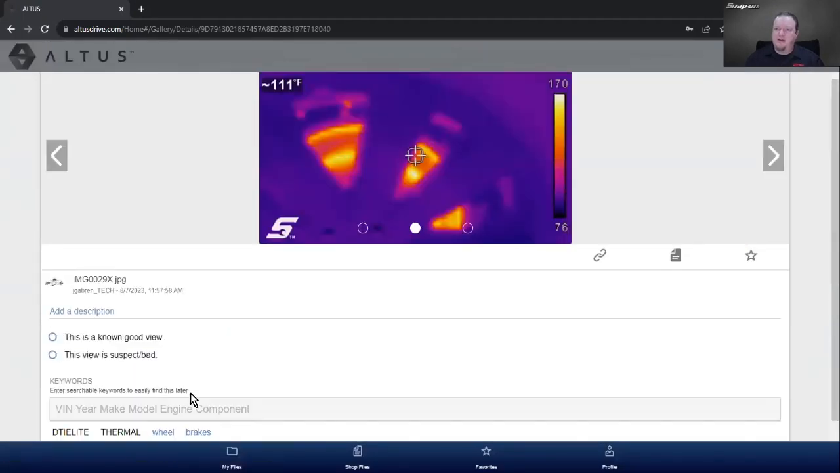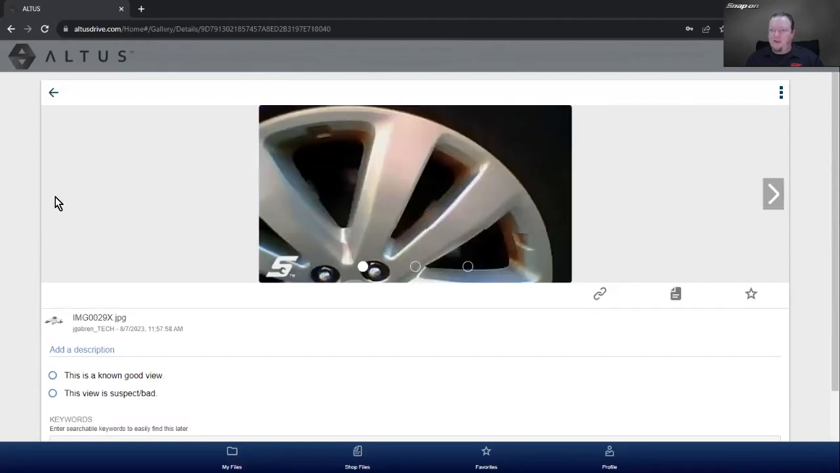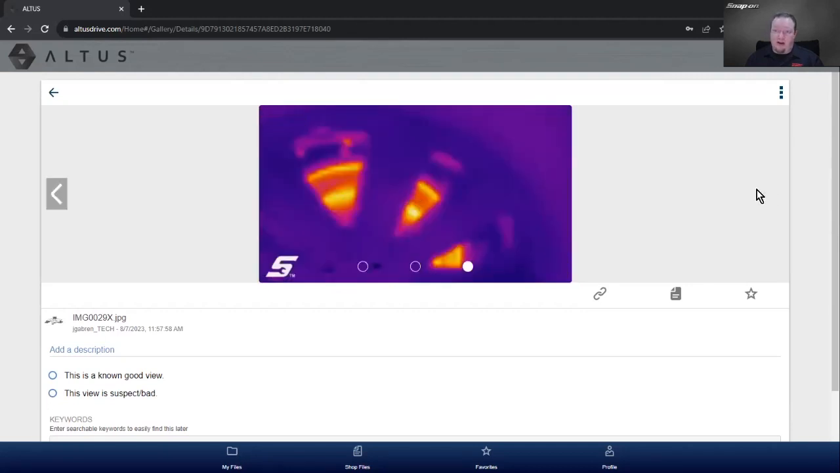But here is the one from my car, right? So the rotor. So this one in the middle is going to be with all the fixings on it. If I go to the right, it gives me just the plain thermal. If I go to the left, it gives me just the plain camera.